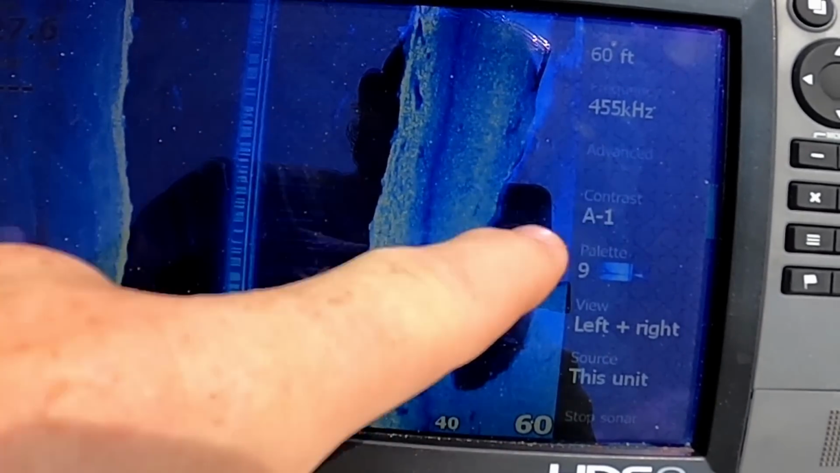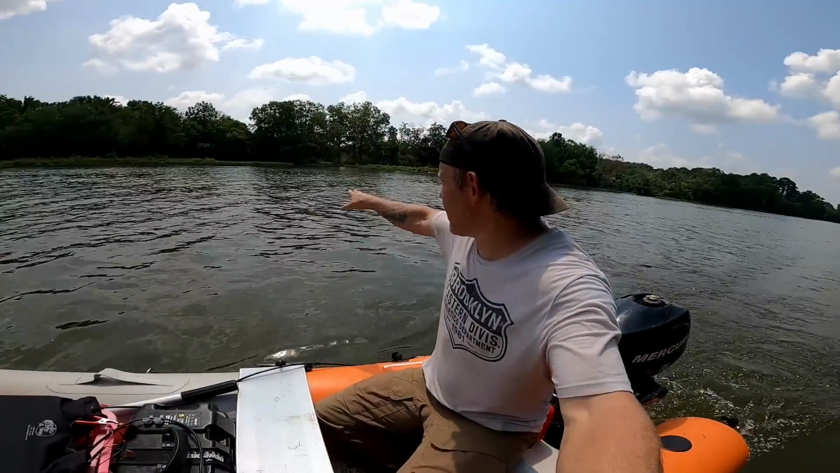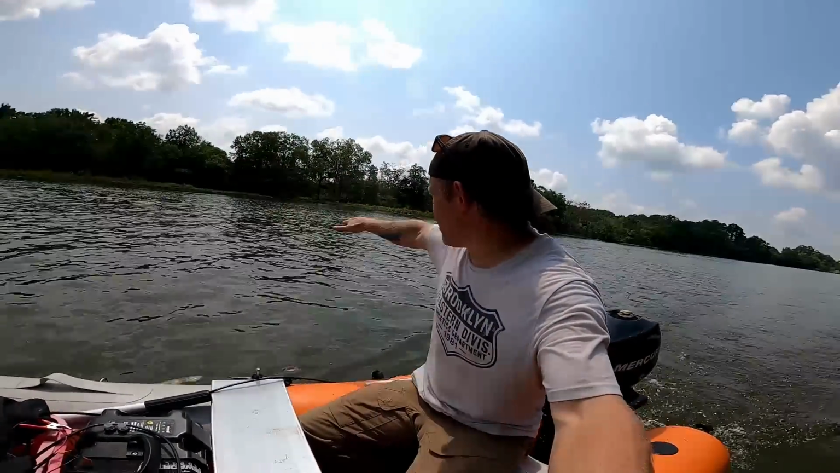See that massive darkness? Right out here in the middle somewhere, it just drops straight off, and there's a huge ledge. That's what that is. That's so cool. This sonar is neater than hell. I tell you, I like doing this. Even if I don't find anything, it's fun to learn how to use it and just, you know, just fun.